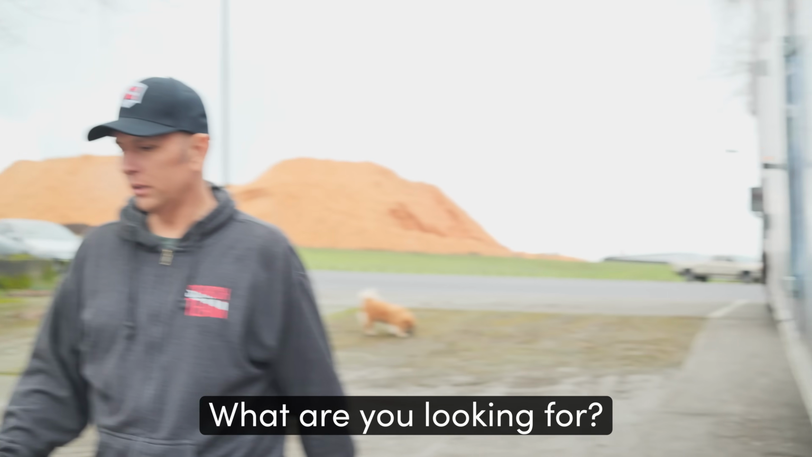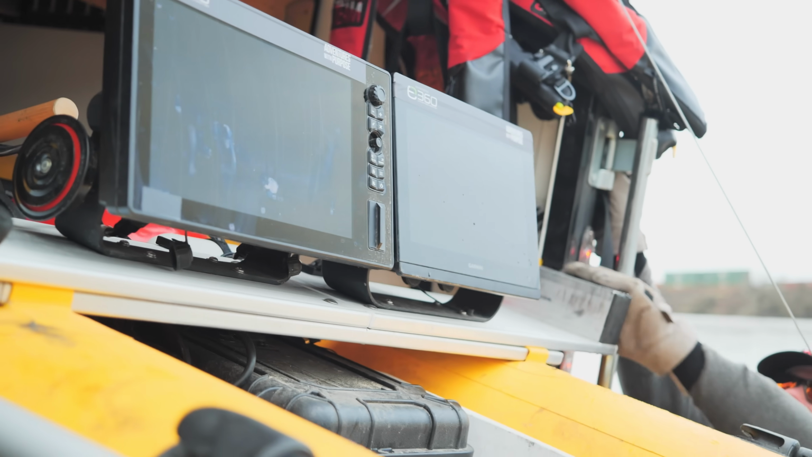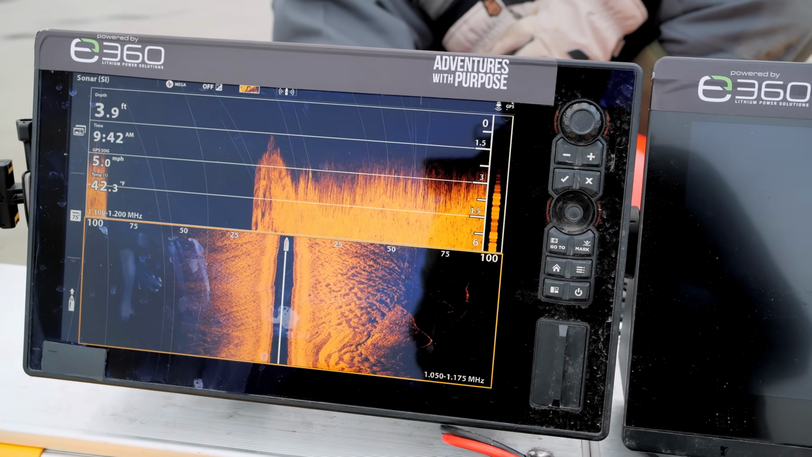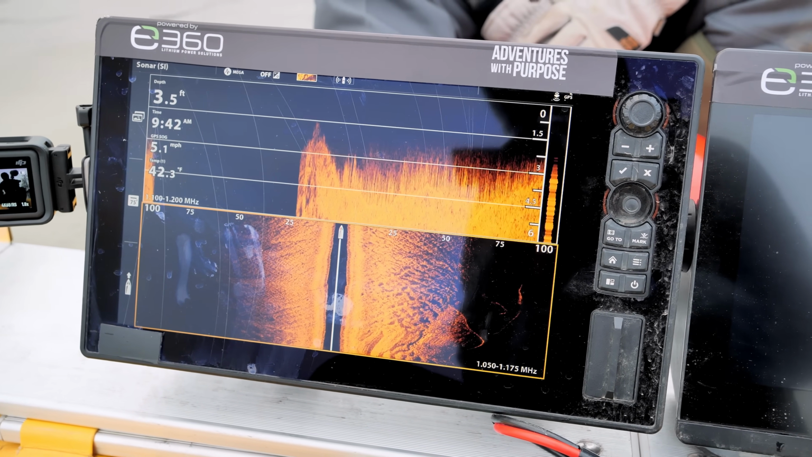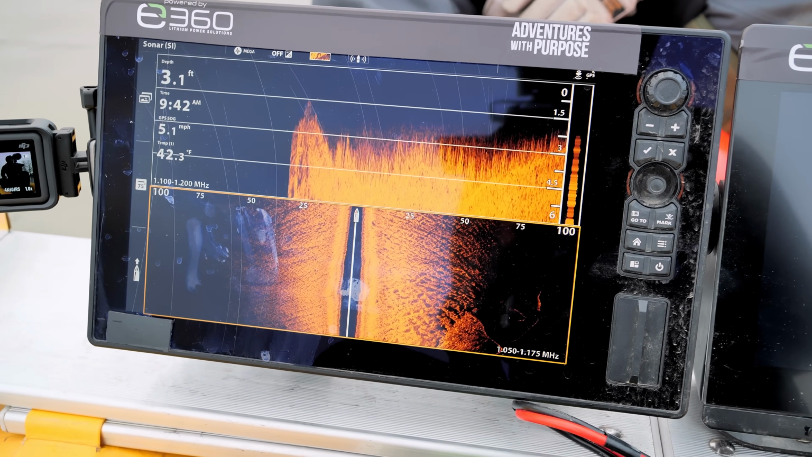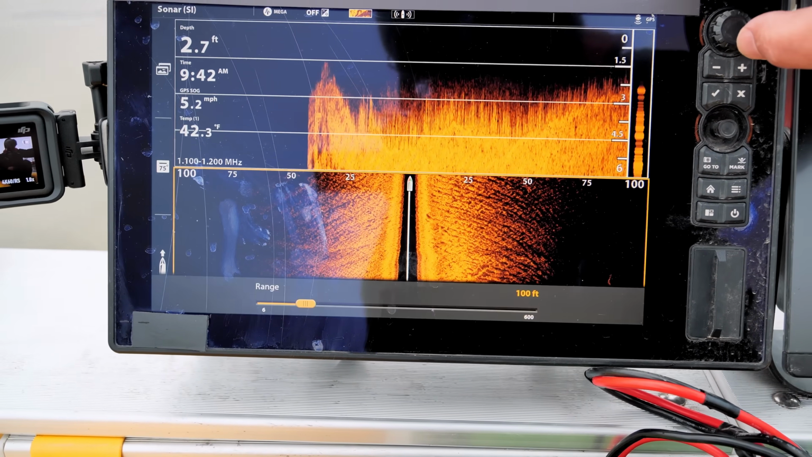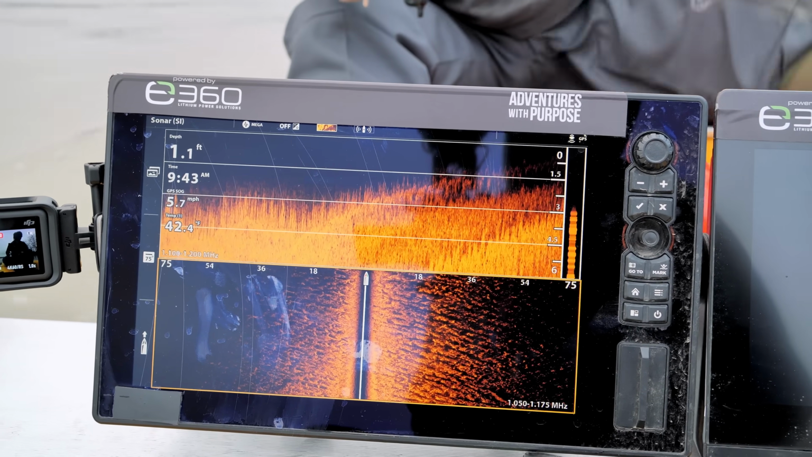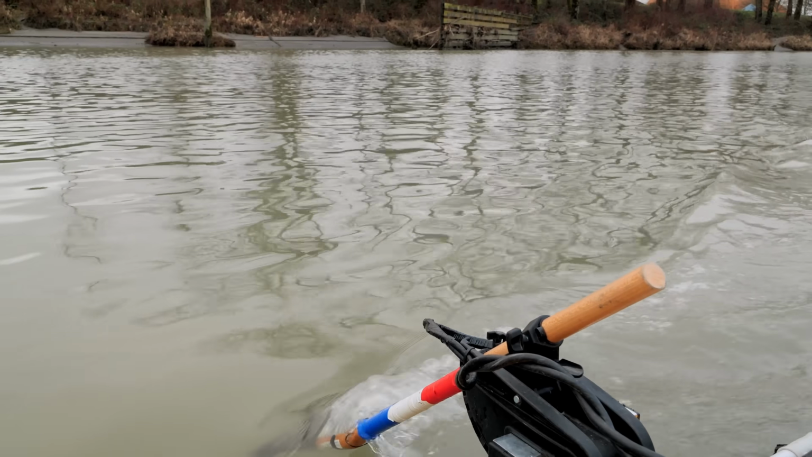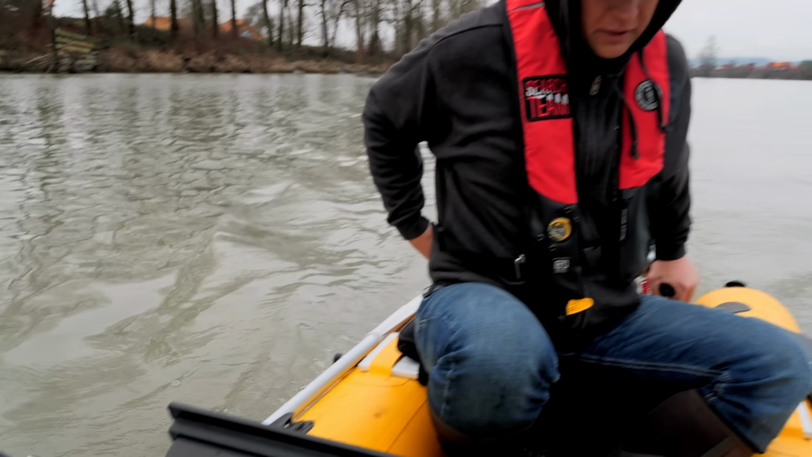Morning. What are you looking for? We're looking for a body. 100%. No holes, no nothing, 3 feet. Yeah, bottom out at the moment. Yeah, we're only at 1 foot here. Nothing here, Matt. There we go, getting a little deeper. A whole 3 feet deeper.